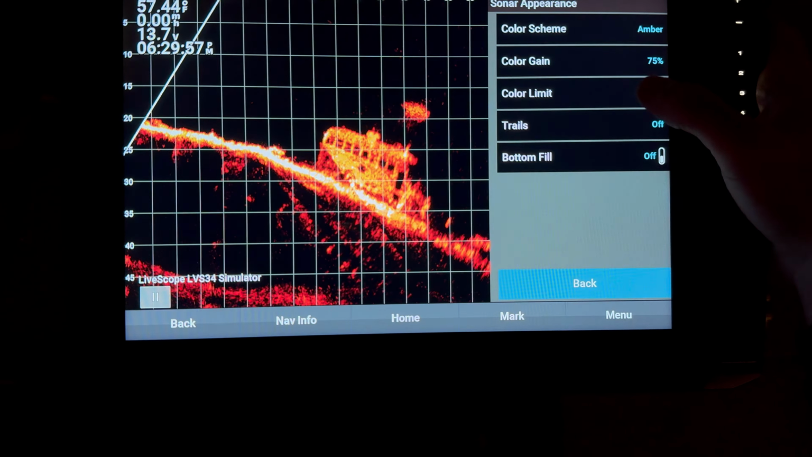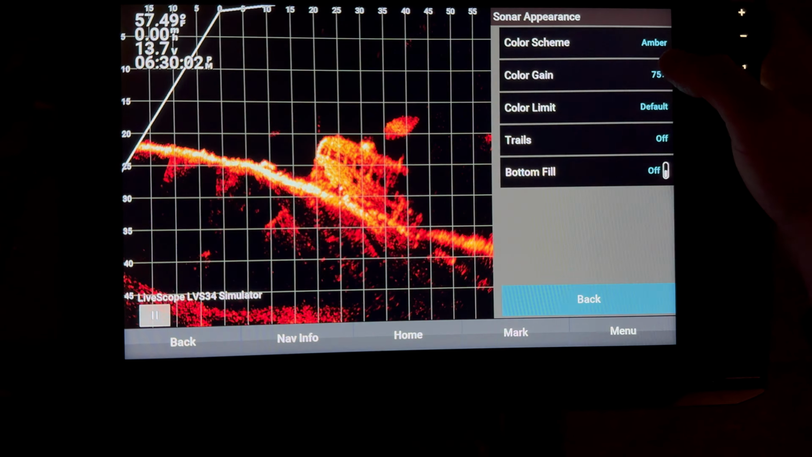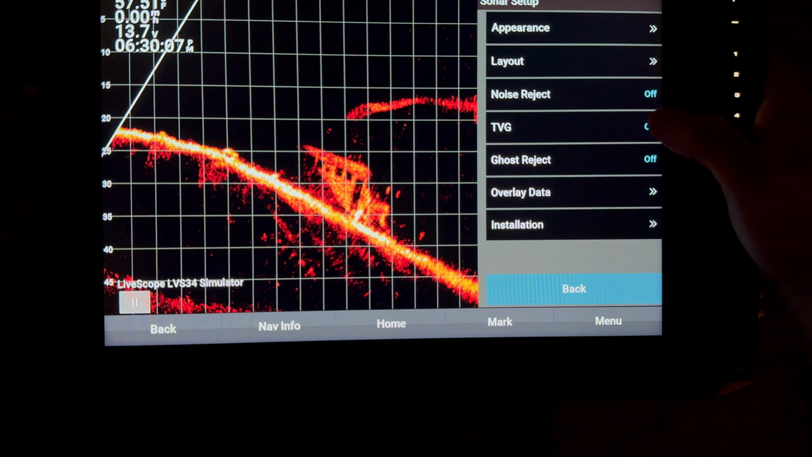I like the color palette amber, moss, floodlight, lava. Those are good color palettes. Color limit, default, trails off, everything else stock.